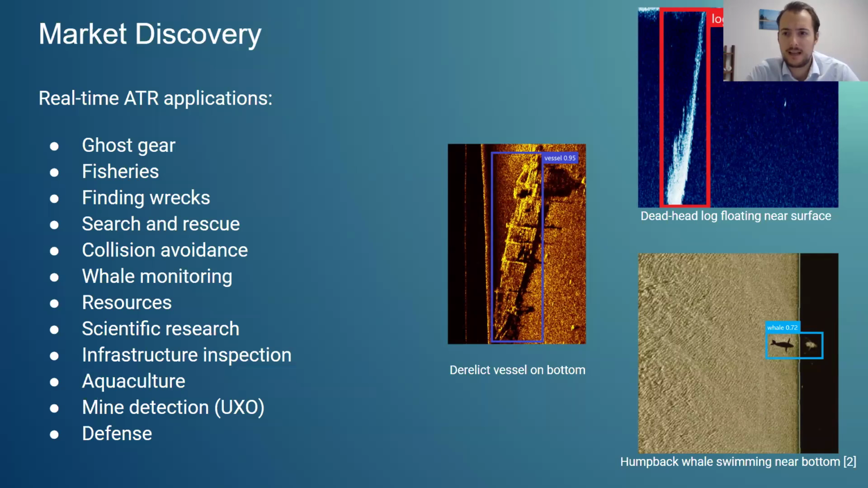I guess the biggest application that's been widely used for ATR systems is UXO detection, unexploded ordnance, or mine detection. Basically, there's tons of unexploded shells and mines from the wars that are in the ocean that can cause drastic damage to a ship and its crew if it gets hit.